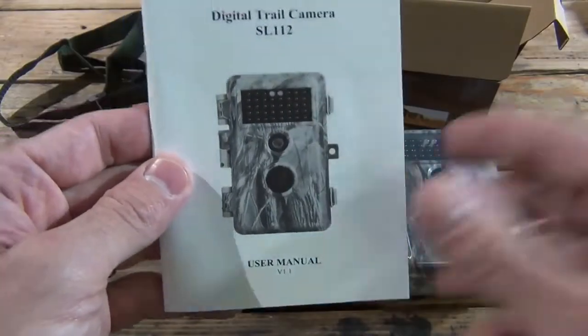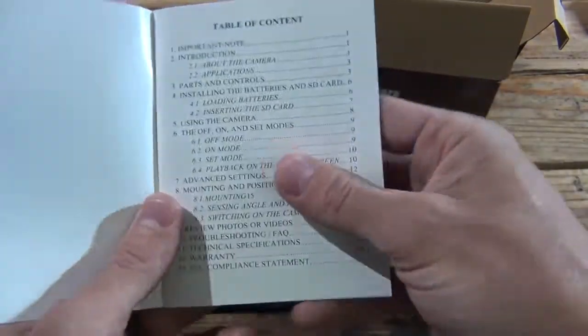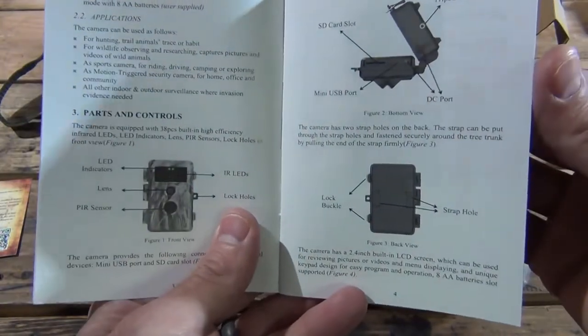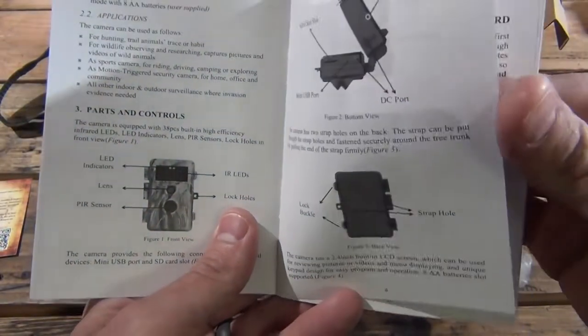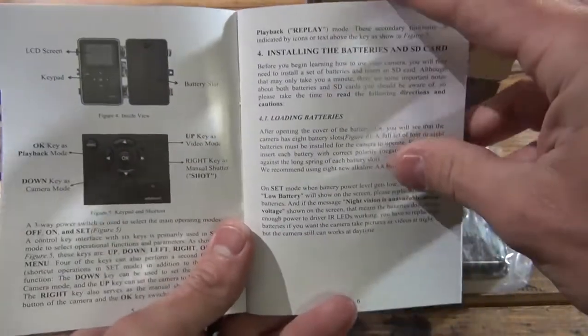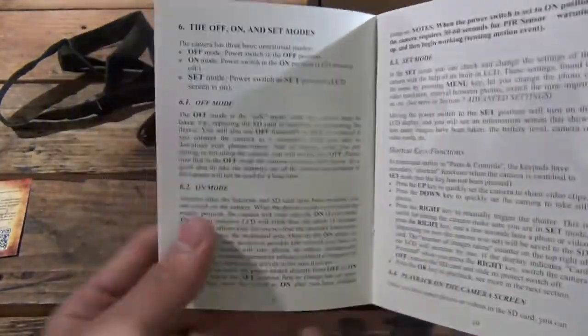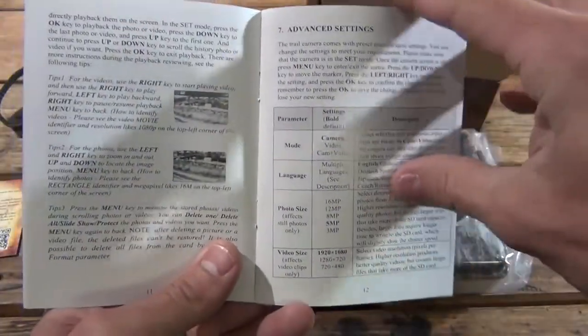Here's the owner's manual briefly. I've already read this. It took a little time to familiarize myself with this. So it's a very good owner's manual. It gives you a lot of good information about the camera. It tells you a lot of things that are necessary to know. One thing that I thought was interesting, I remember reading in the manual about the batteries, and it said that you can use either 4 or 8 batteries. So I will probably choose to put all 8 in there, but I think they said that it will run on 4 batteries. So I thought that was pretty interesting.